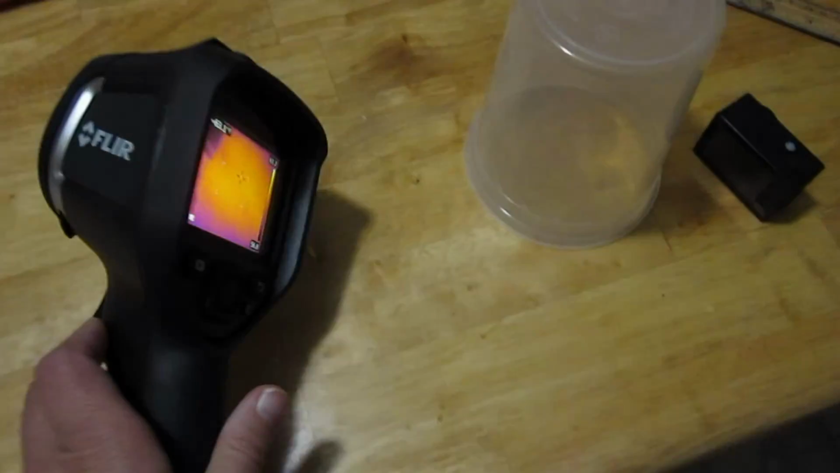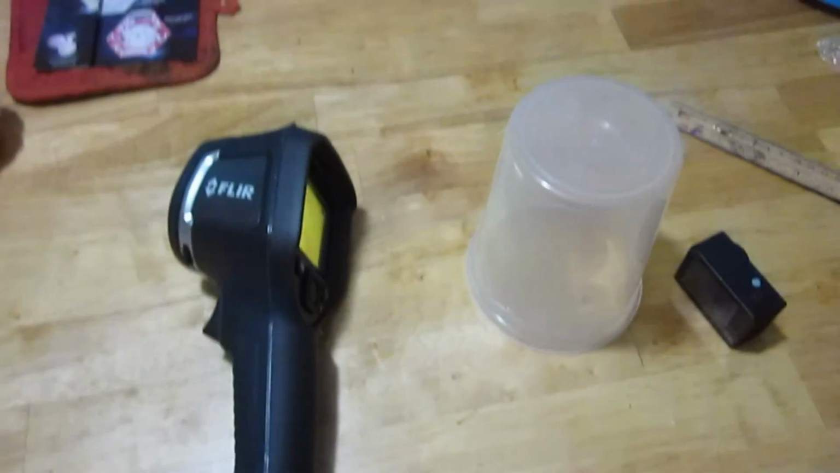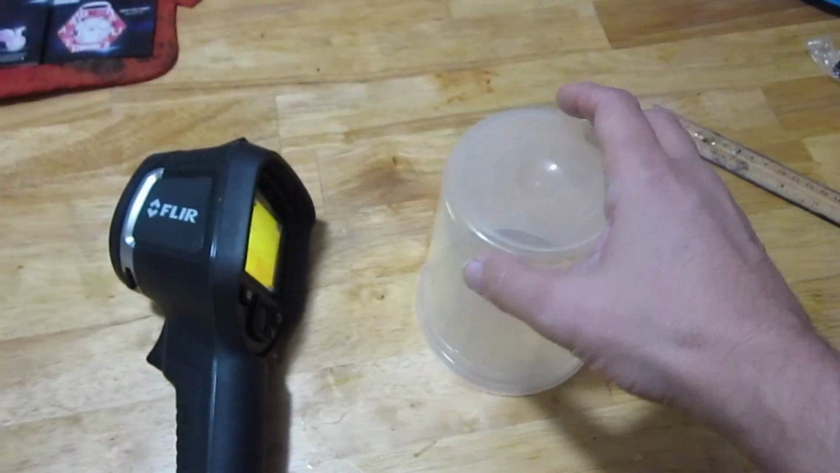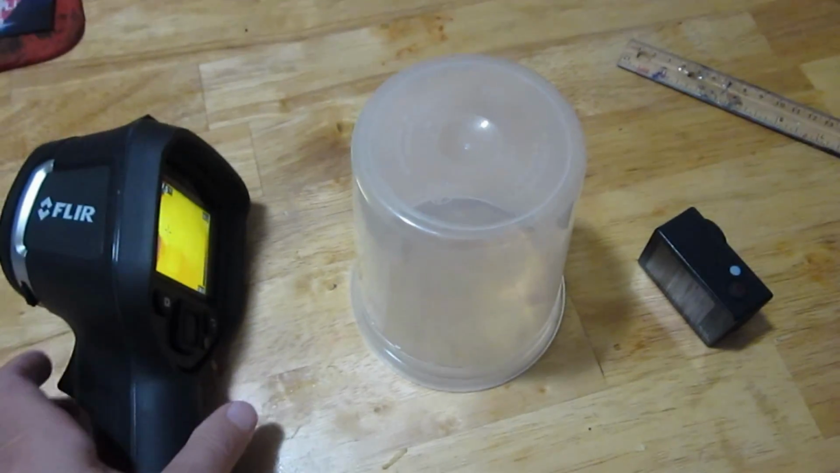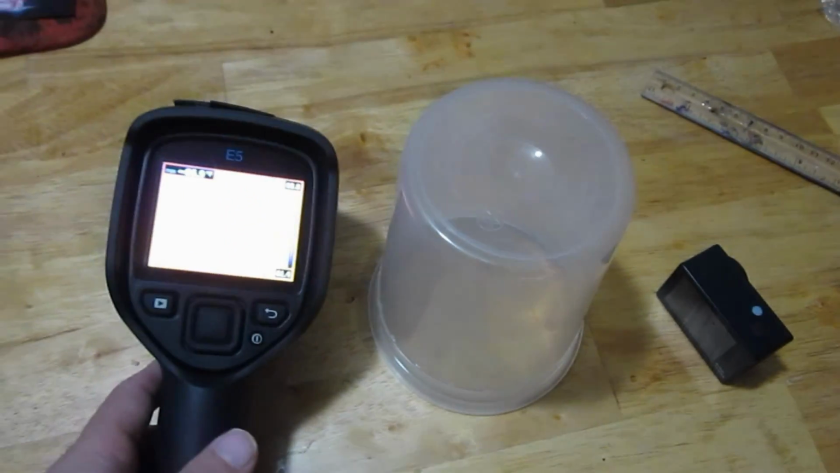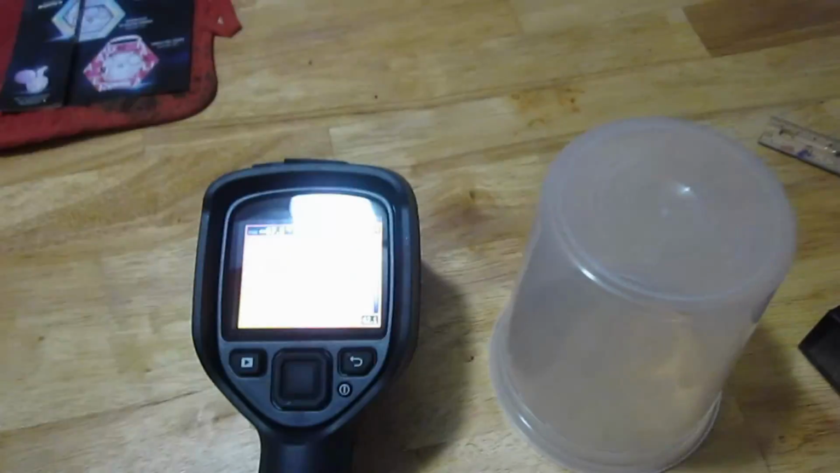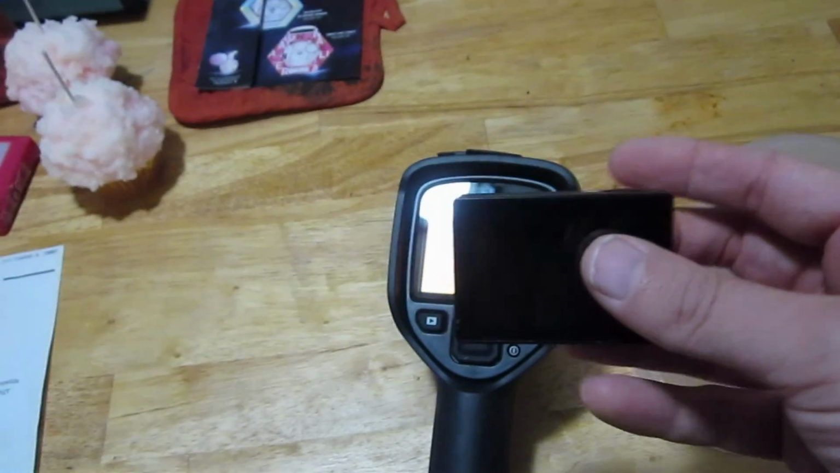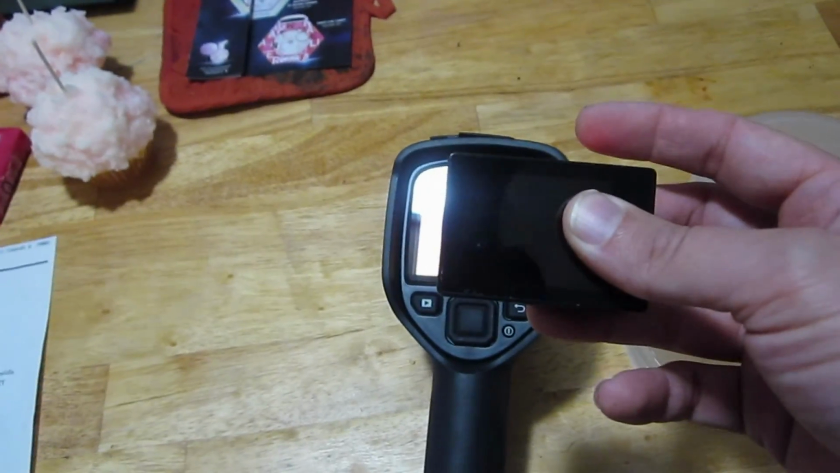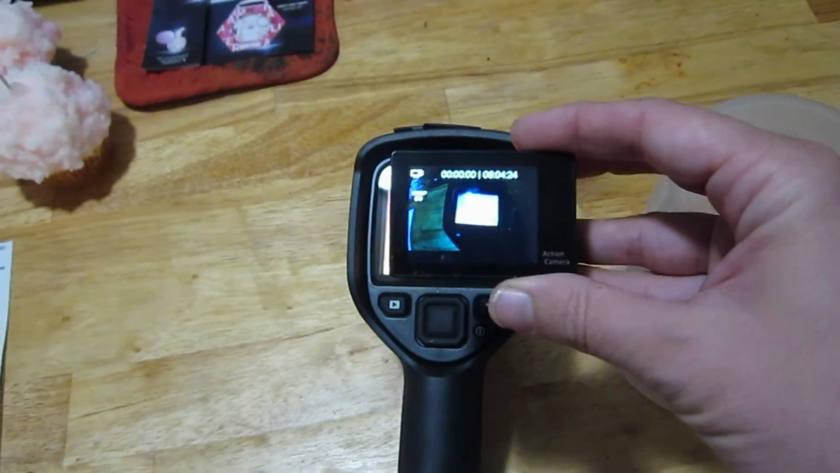Okay, but it can't take videos though. It can take stills, and it's a pain to get the stills off because the company wants you to go through their proprietary software and such. And so what I'm going to do is try to, I have an Eken, it's like a GoPro clone, and he can take videos and stills.